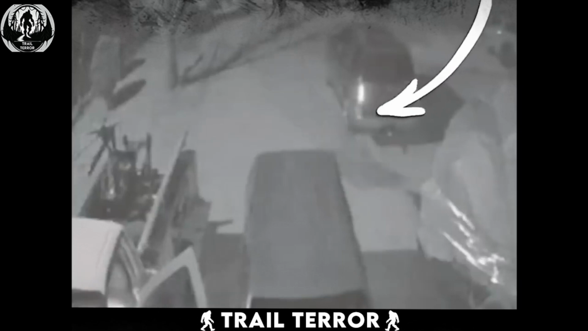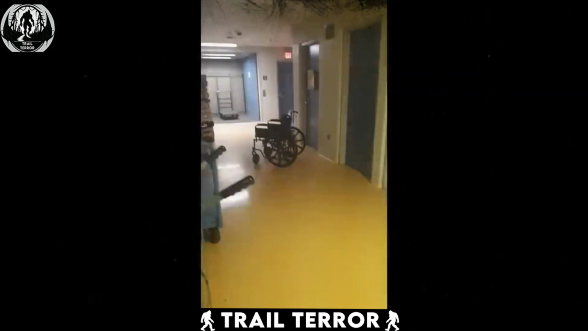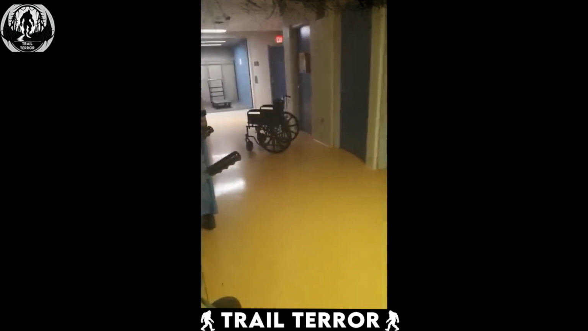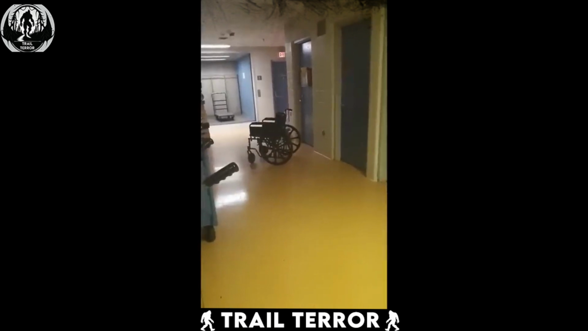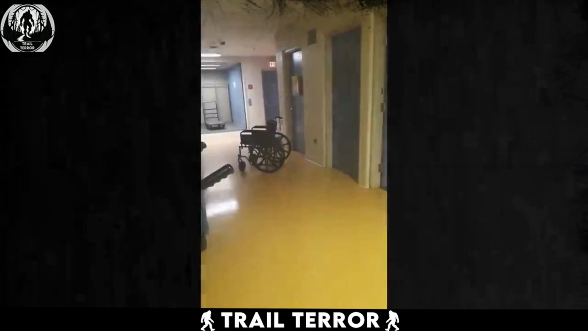Ghosts are often associated with possessing dolls and other small objects. But how about them riding or moving wheelchairs? This video takes place in a hospital, where the night staff captured something straight out of a horror movie. In the footage, there's an empty wheelchair in the hospital hallway. Initially, everything appears normal, but then the camera pans to the right and returns to the wheelchair, which begins to move.